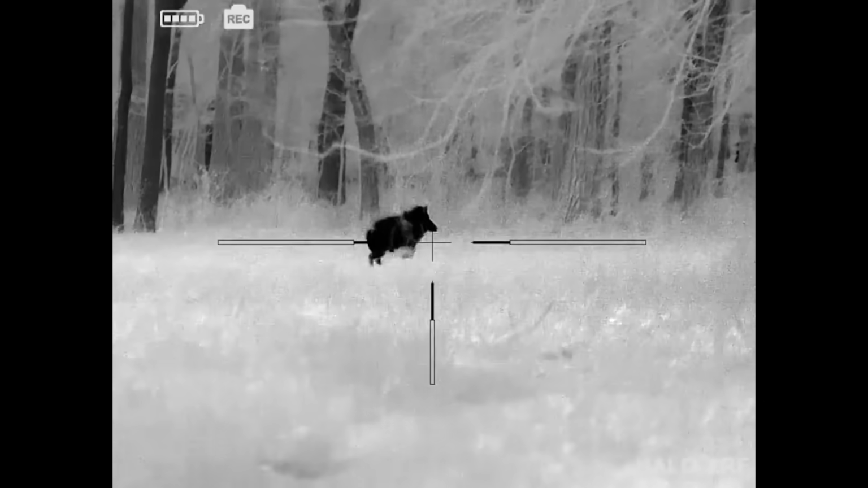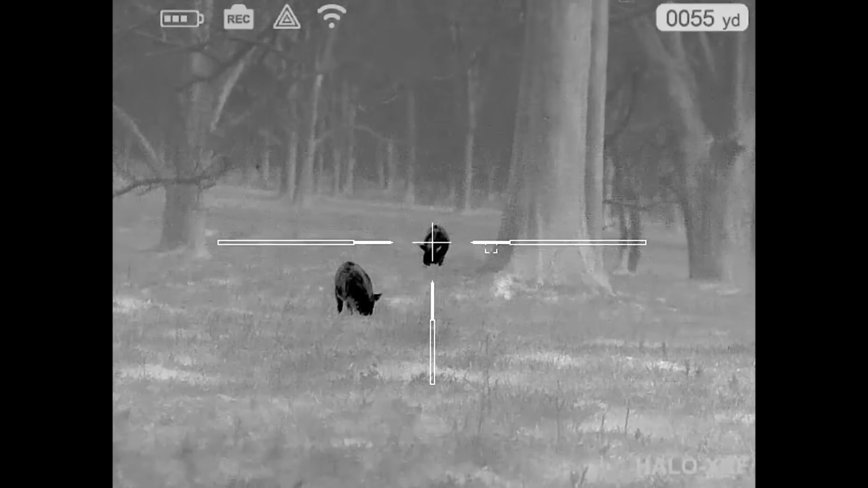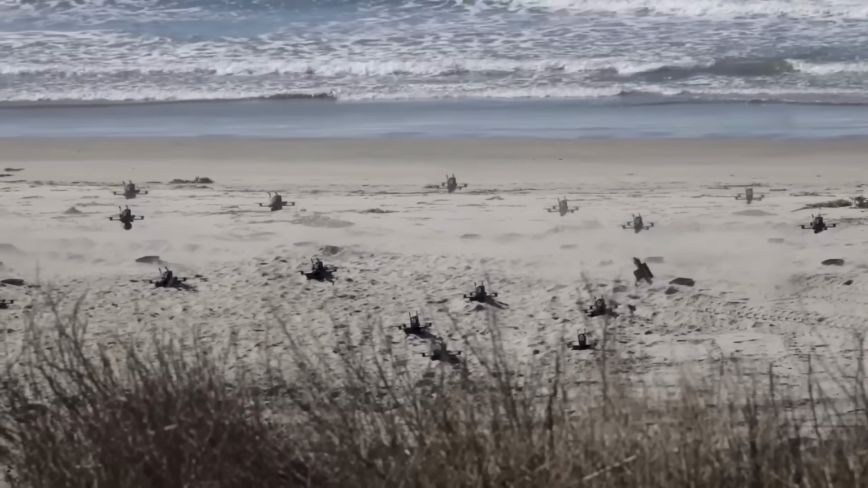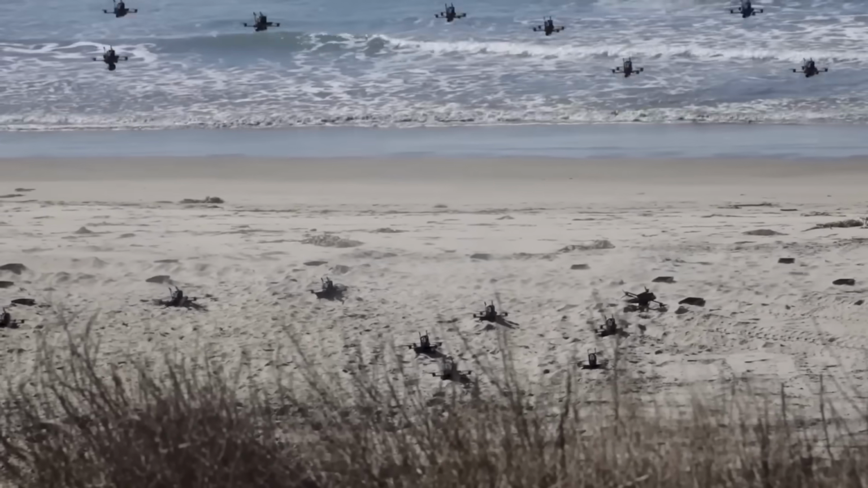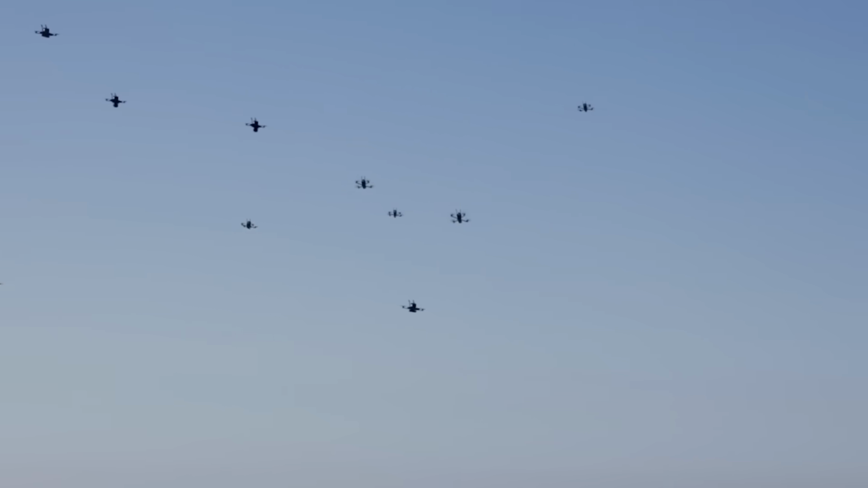Supporters called it a long overdue adaptation to a problem that had outgrown every older tactic. Critics said it blurred the line between hunting and something that felt like remote warfare. Both sides were about to find out that the rule change was the easy part. Actually making it work in the field nearly broke the first crews who tried.